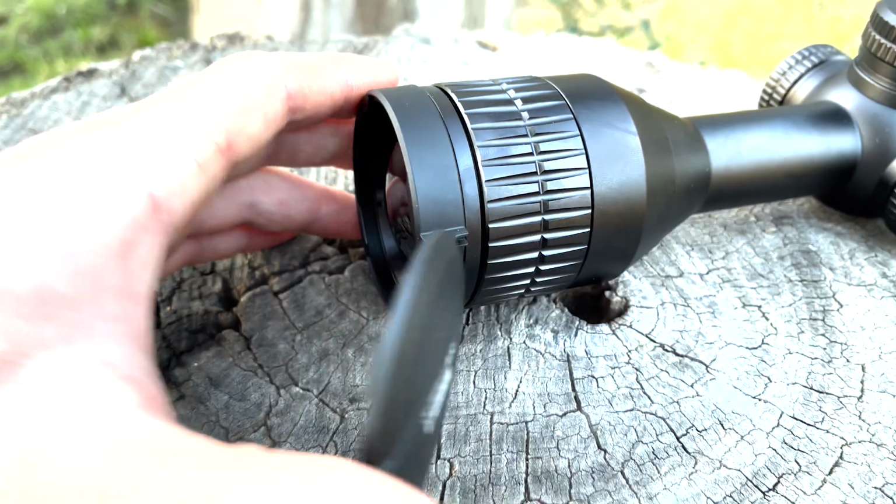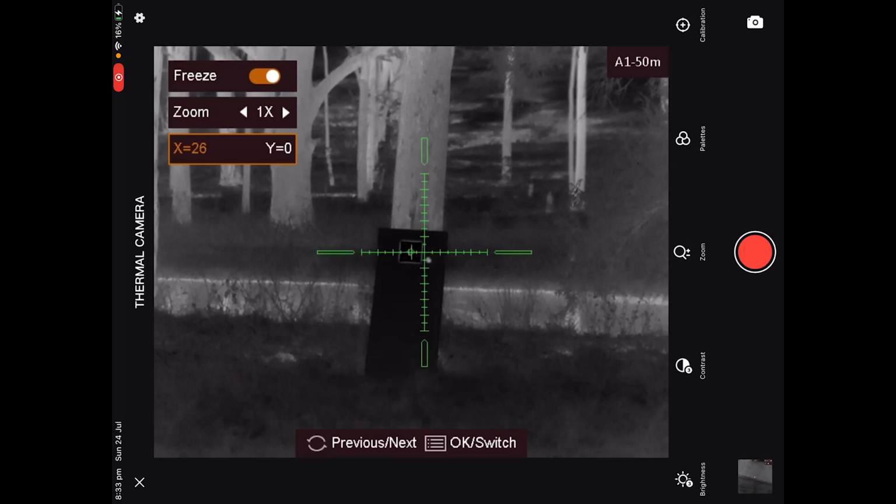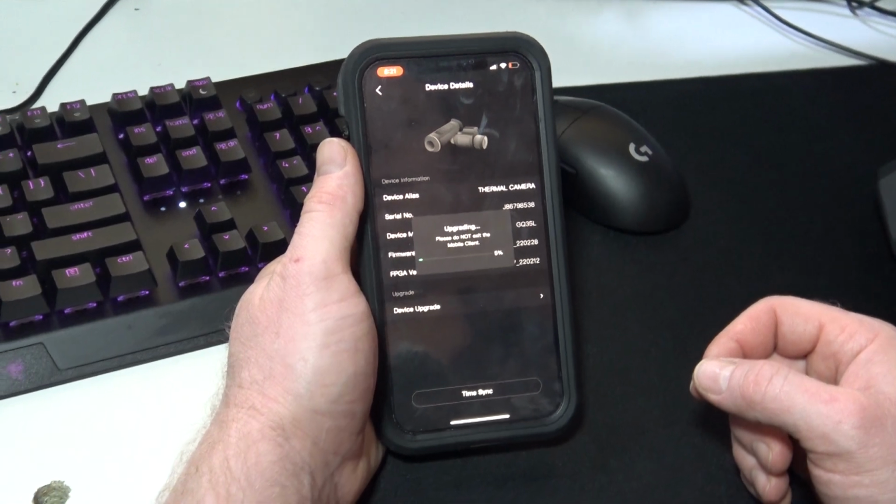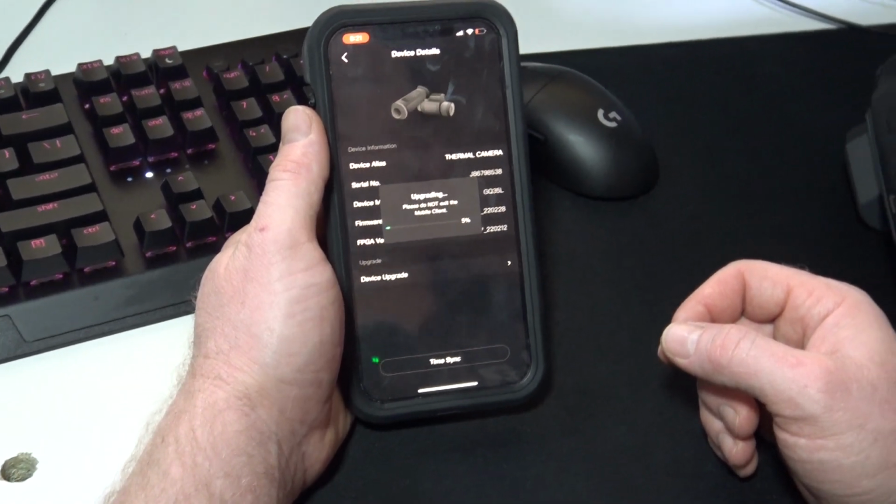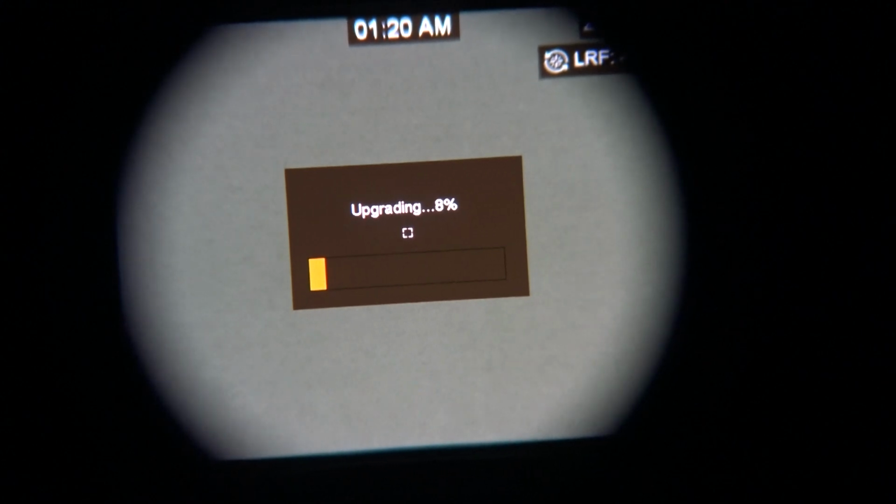So that's what the buttons do, how to access the menus, and we'll take an in-depth look at how to zero the device. Then we'll take a look at how to update the firmware on the device using the app over Wi-Fi and then by the PC as well.